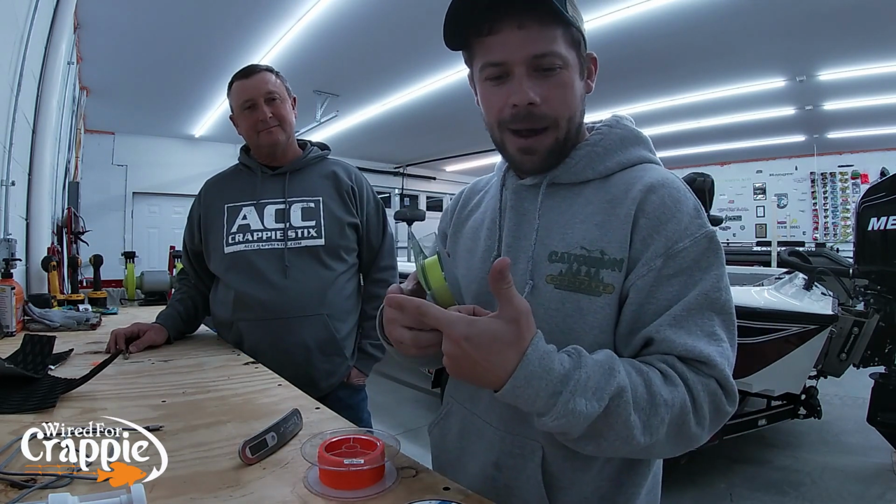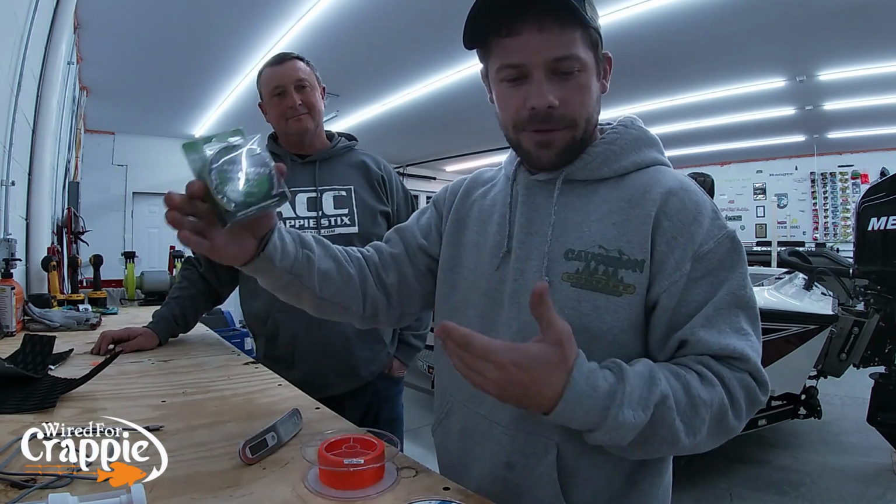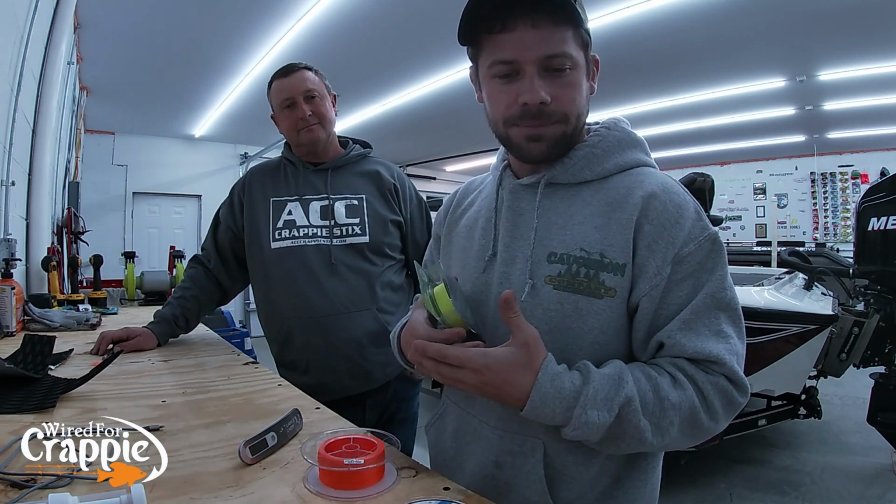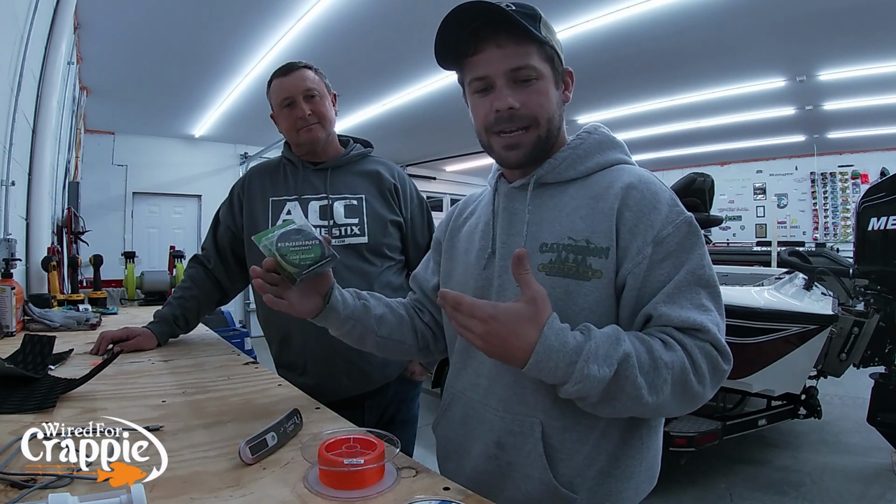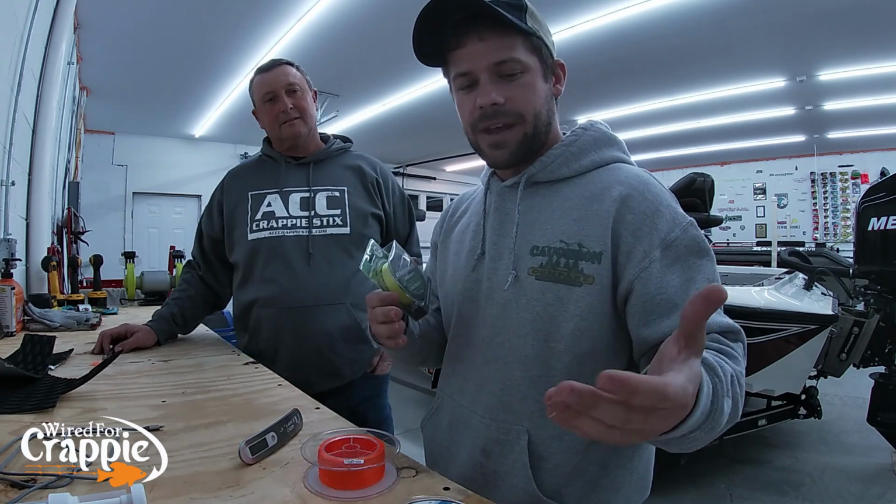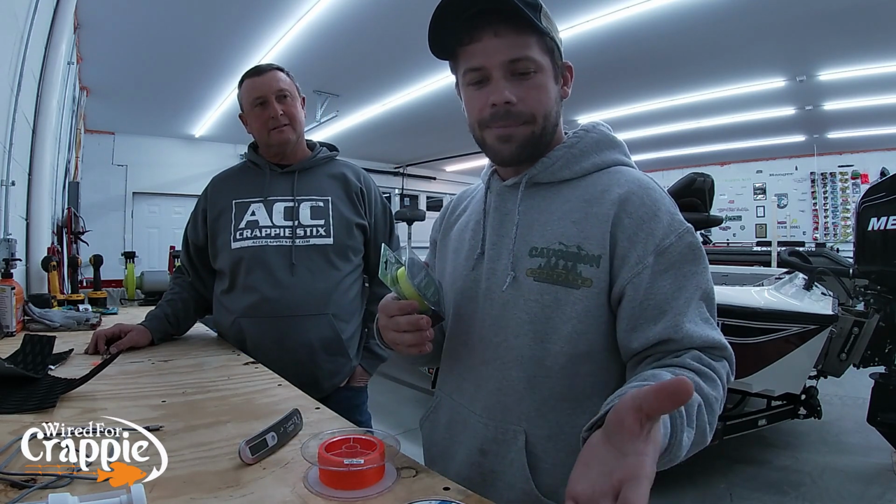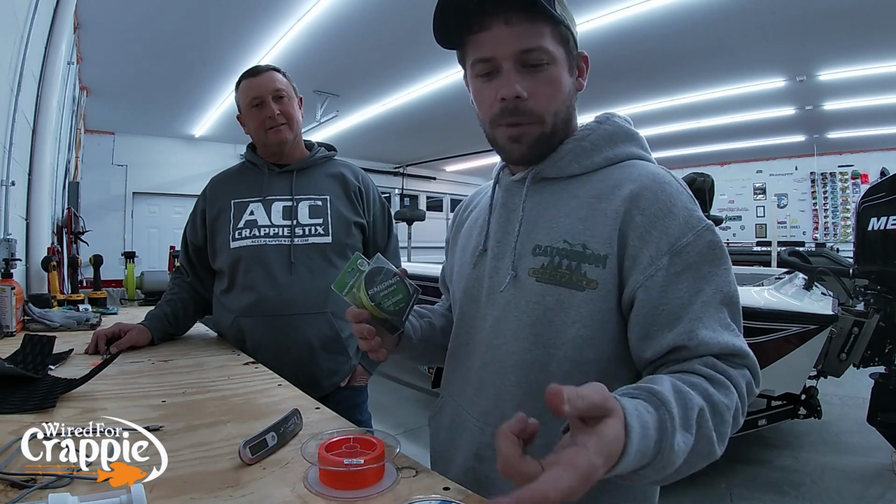We did an 8-pound Power Pro yesterday. That was 9.4 pounds, so it did above and beyond. And then we actually did some monos yesterday as well. We had a 6-pound Slime Line monofilament, which went to 7.9 pounds. And then the 4-pound Vicious mono went to 4.6.